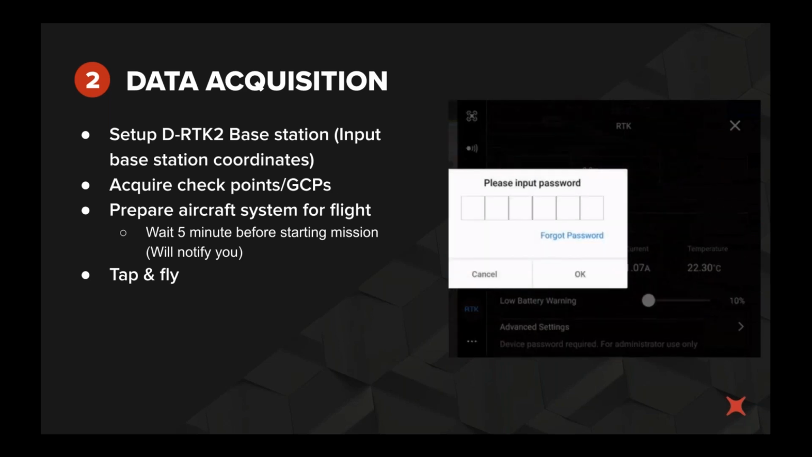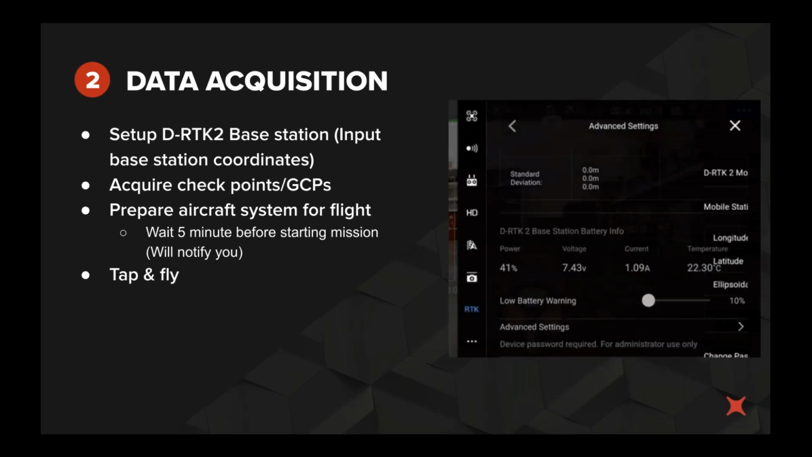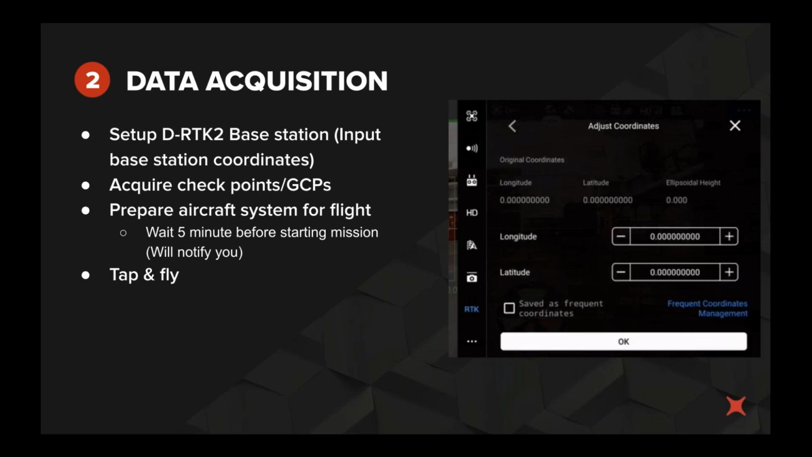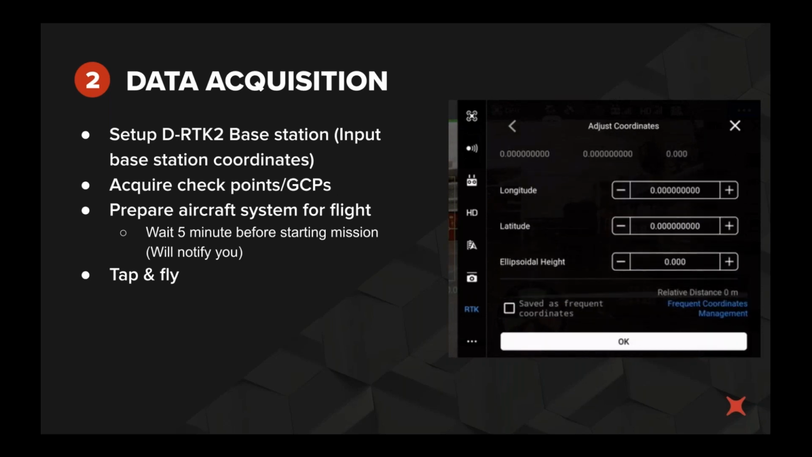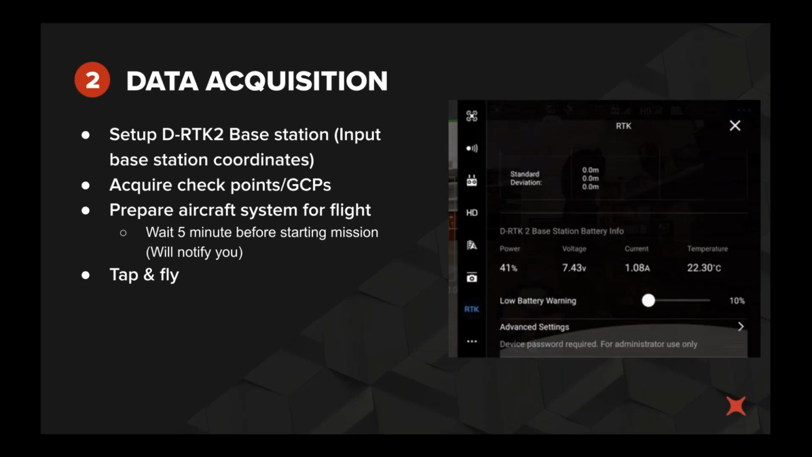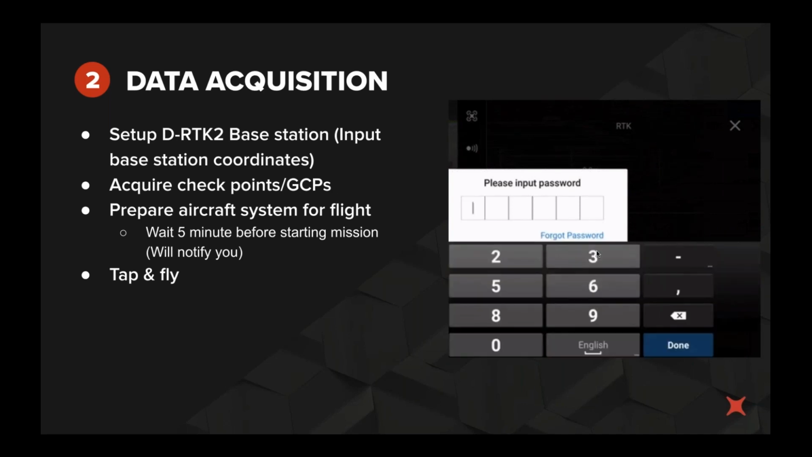Once that's all ready to go, you can tap the fly icon and it will upload the mission to the aircraft. The aircraft will fly to its starting point and perform a couple of back and forth maneuvers before actually starting the mission. This is completely normal, and it's the way that the system calibrates itself. This will happen at the beginning and the end of the flight.